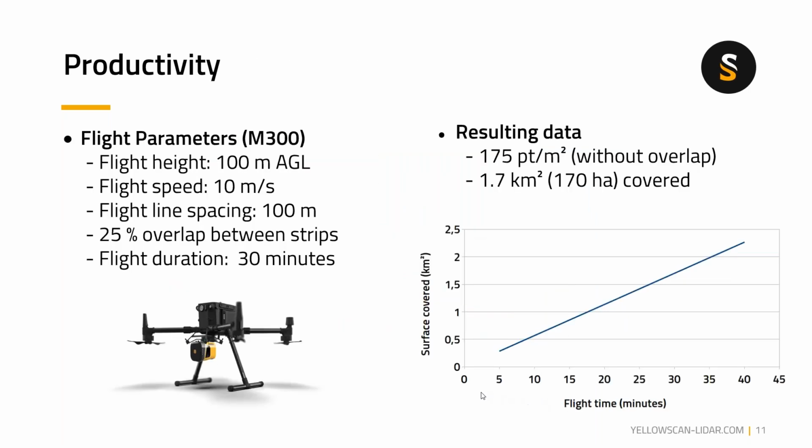With that, for productivity, you will see the flight parameters here on the M300: flying height 100 meters AGL, flying speed 10 meters per second, flight line spacing 100 meters, and 25% overlap between streaks.